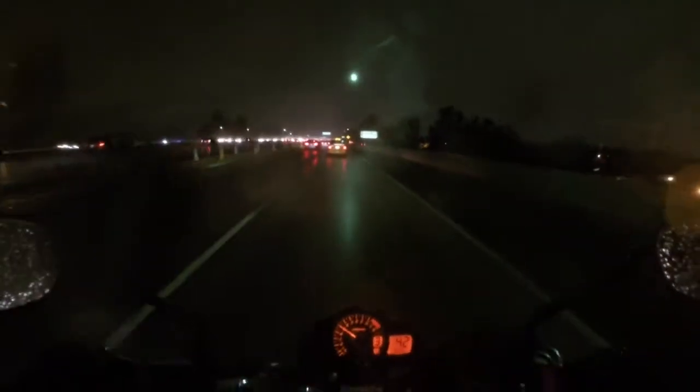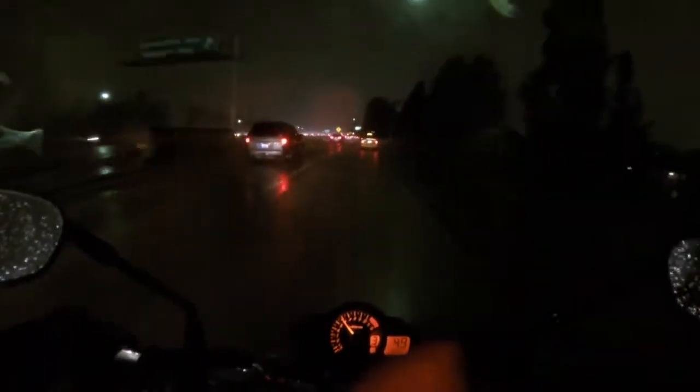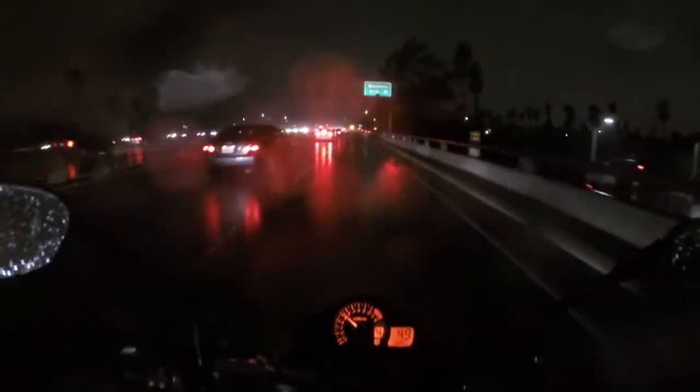Definitely a lot scarier. Especially when cars like this one don't have their headlights on. They're almost invisible. Yeah, always make sure you're wearing the proper gear.